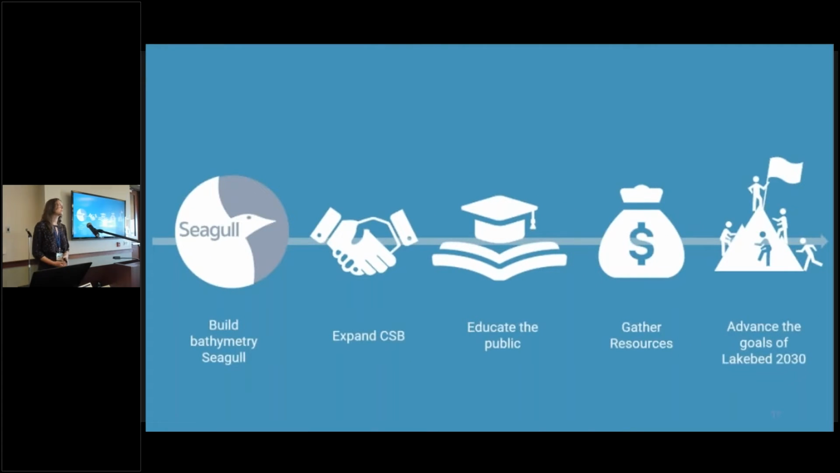So as I said, we're still in the beginning stages of this project, and we can see a number of different potential uses for it. So in the future, we're thinking, where do we go from here? Where might we want to use this? Well, first, we're looking to put it into Seagull and expose it to the public, especially our volunteers. And then we'd like to continue to recruit more volunteers for crowdsourced bathymetry. I know Orange Force Marine has been working very diligently on that.